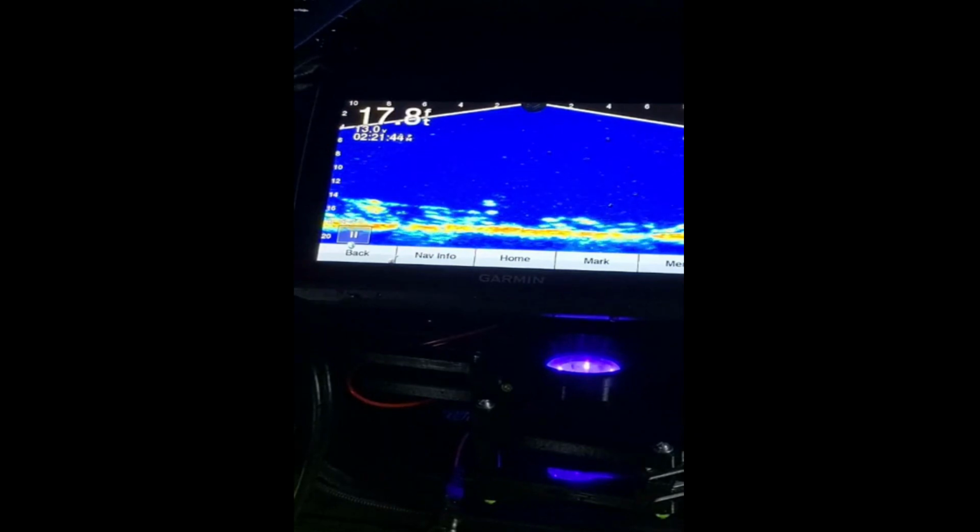Hold on, I got something happening here. I can't talk and fish at the same time. A lot of times when you're jigging really fast, your rod moves down, your line goes slack, it comes back up, and it hits the line tight, and it makes a little thump all the way down at the bottom when your jig does that.